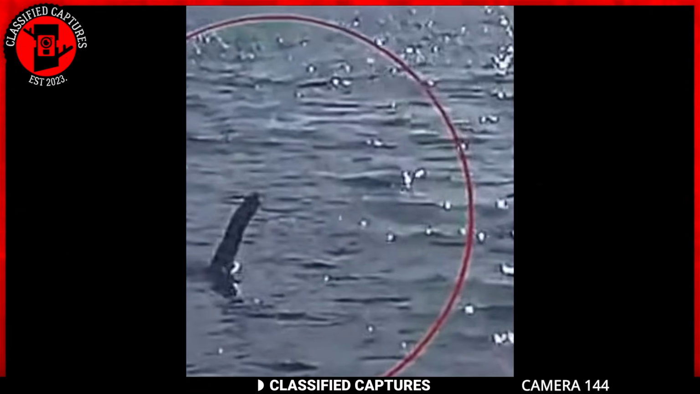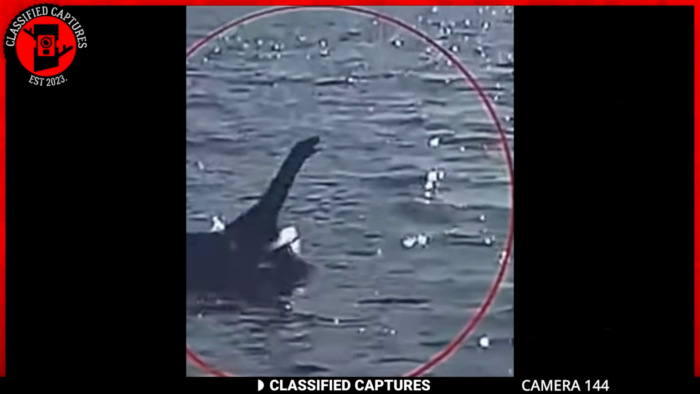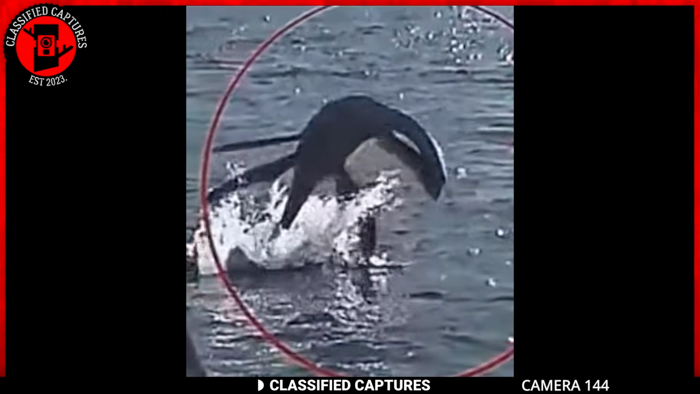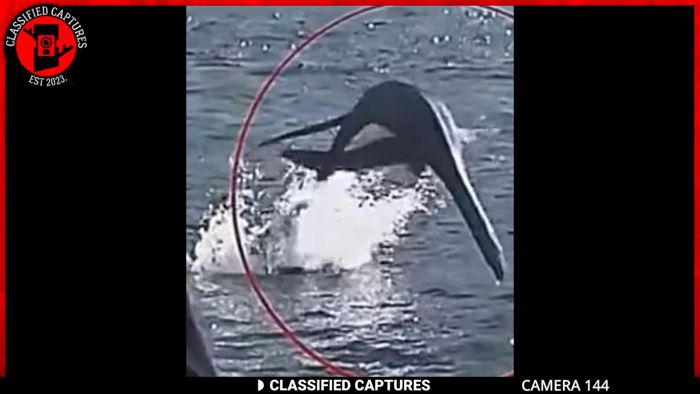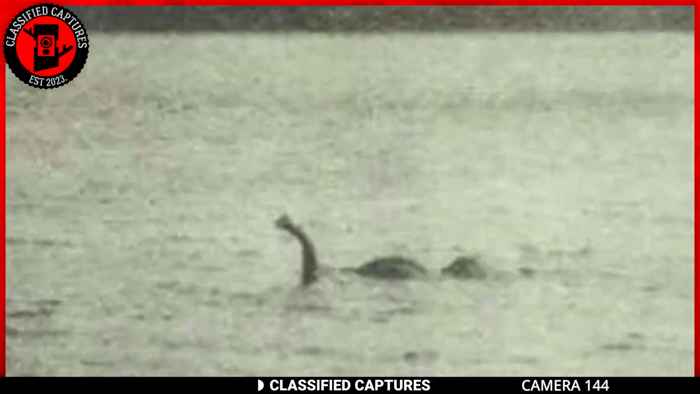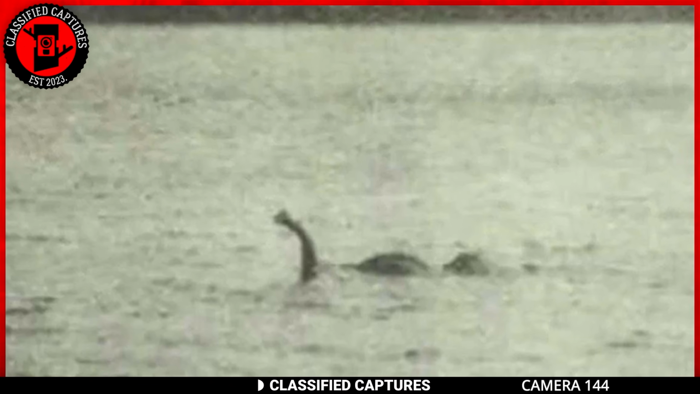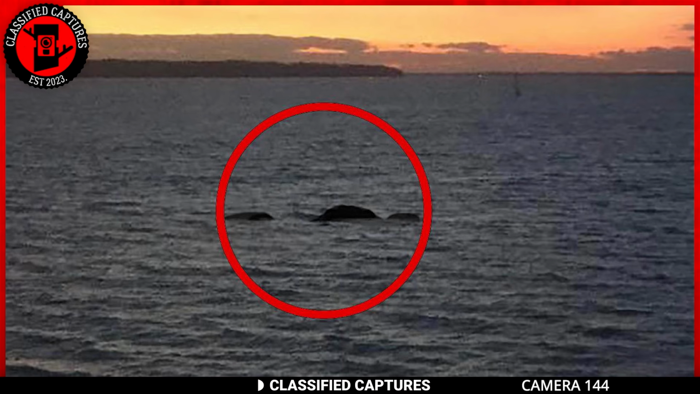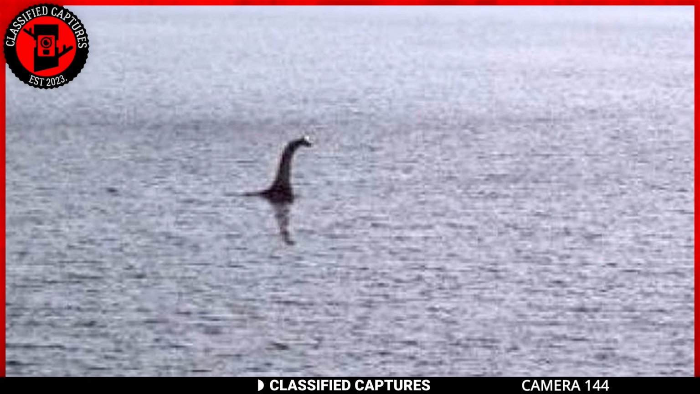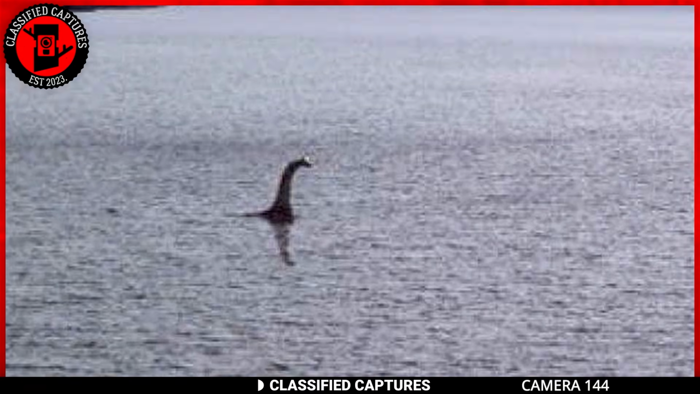What do you see when you watch this clip? For many, it might be a reptile or dinosaur-looking thing, but for those in the Scottish Highlands, this might just be the real-life footage of the Loch Ness Monster. For those unfamiliar with it, the elusive creature, often described as a serpent or dragon-like beast, is said to inhabit the deep, murky waters of Scotland's Loch Ness, the largest freshwater lake in the British Isles.